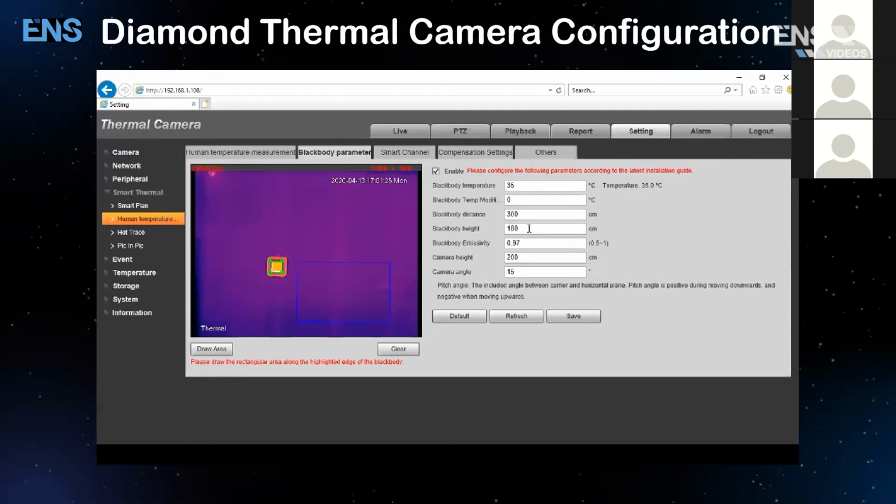The Blackbody height will be from the base of the Blackbody to the ground. So the 180 centimeters will be 1.8 meters. The camera height will be 200 centimeters from the base of the camera to the ground. So that's going to be 2 meters. Camera angle you can leave at default at 15 degrees and then hit save.